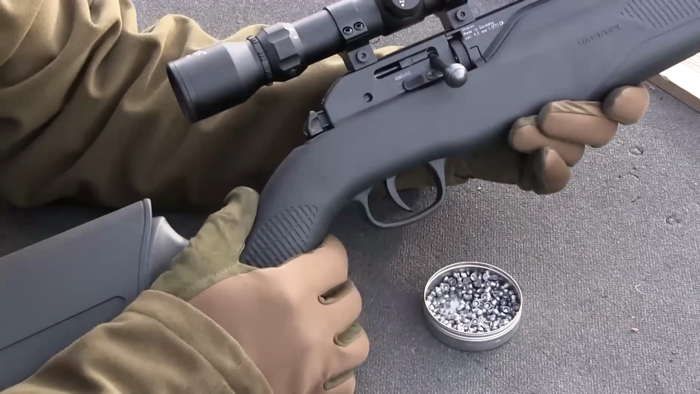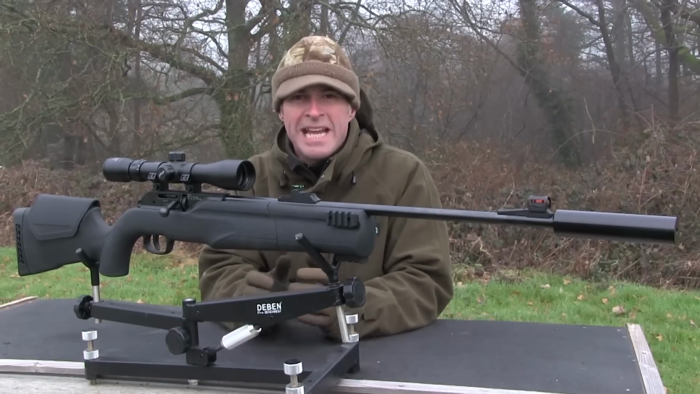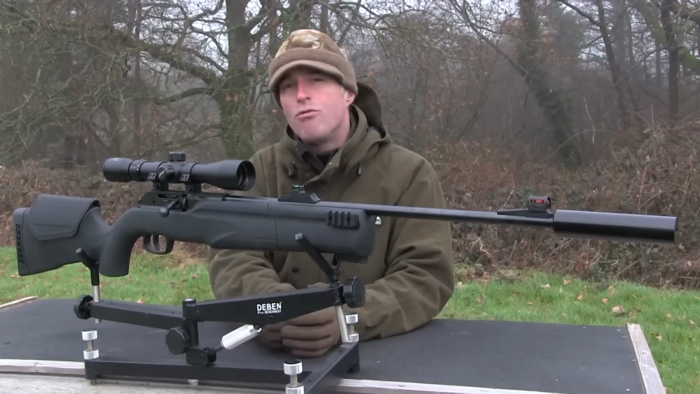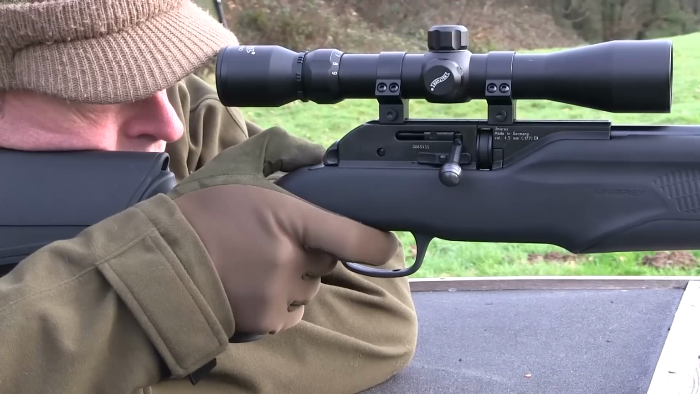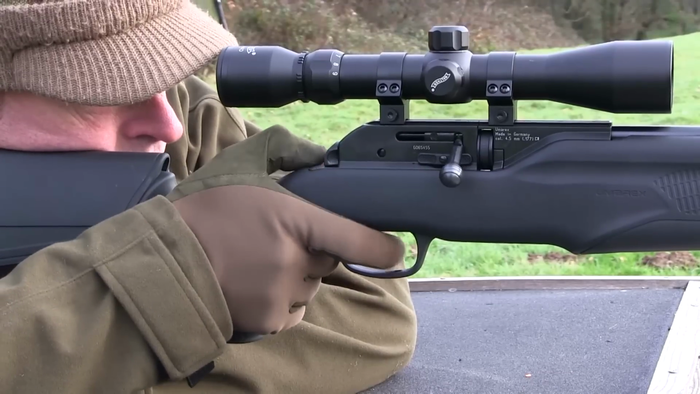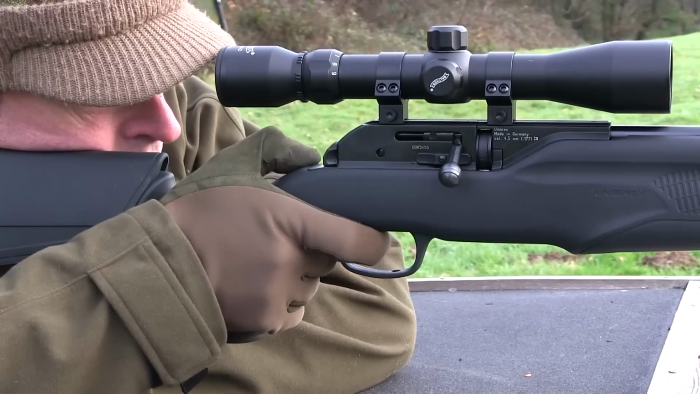The side bolt action is a nice robust mechanism and has worked without fault during my testing. The rearward stroke cocks the gun and sets the safety catch, while the forward stroke indexes the magazine and probes a pellet into the breech. That fast reloading is useful in the field and great fun for plinking.